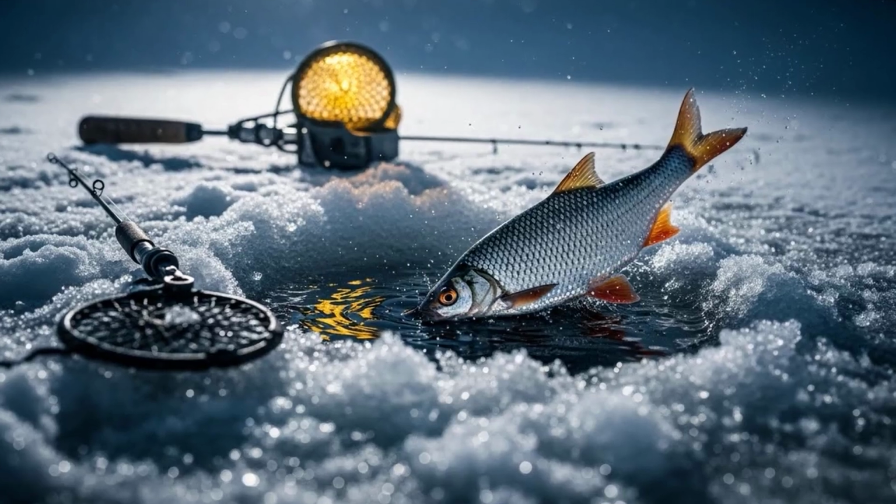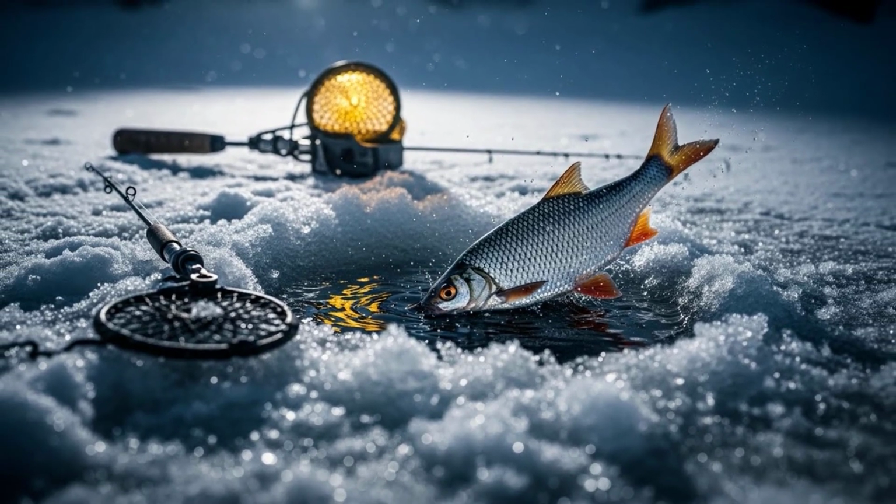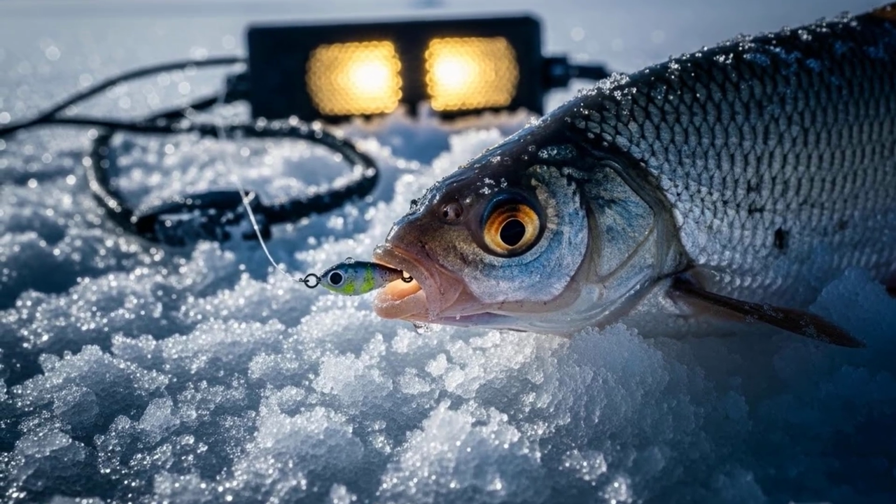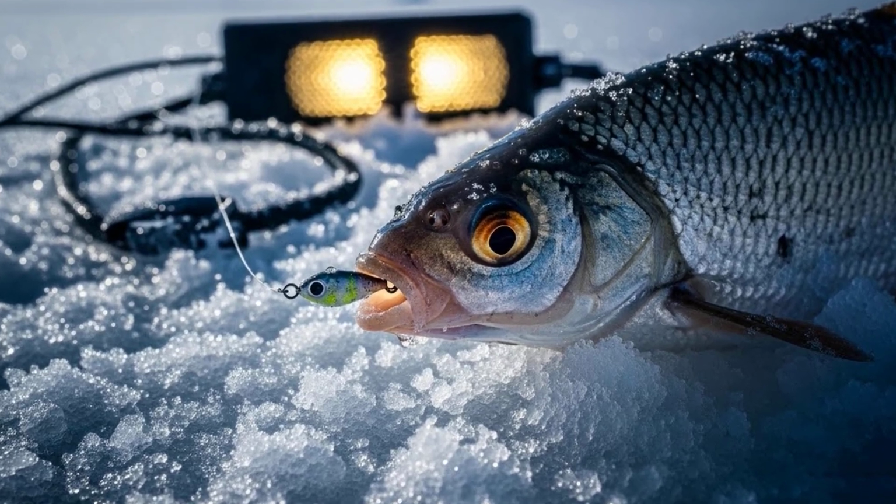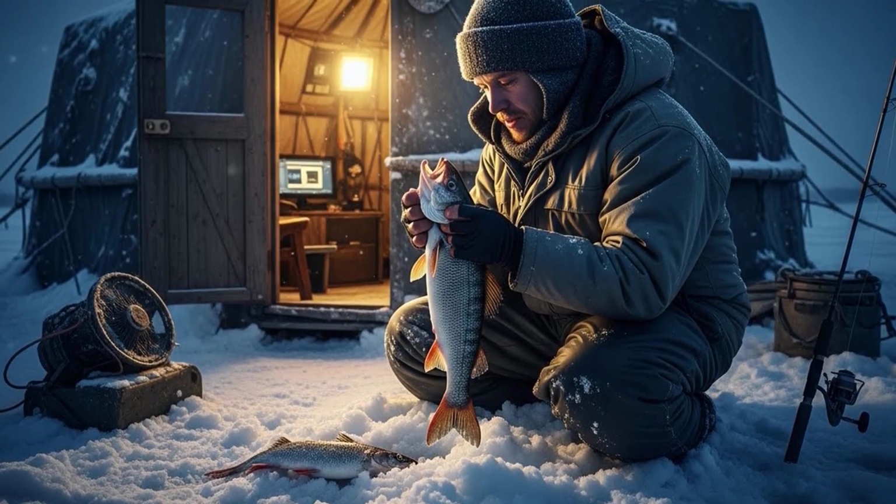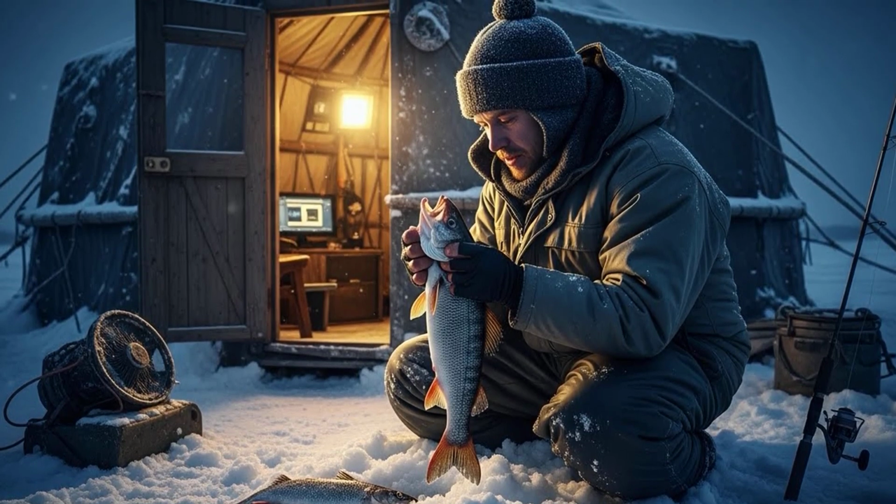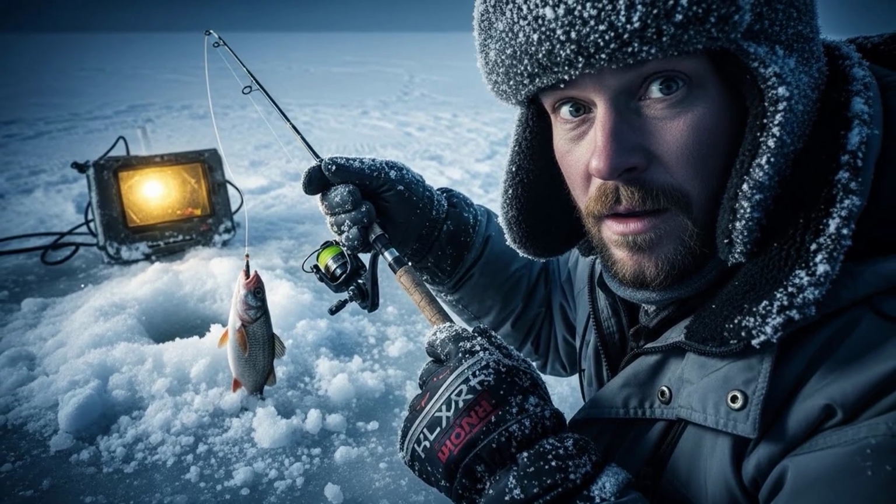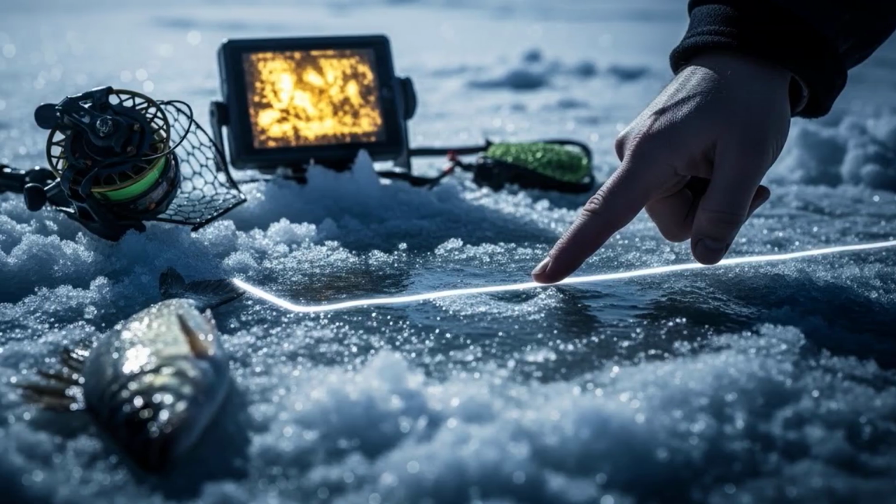You bring it up through the hole, a beautiful silver winter roach. And the first thing you notice is where you hooked it. It didn't tentatively mouth the bait. It inhaled it. It was actively feeding at that depth. The feeling is a mix of relief, excitement, and a profound sense of discovery. It's that aha moment. The light bulb goes on. It wasn't the fish. It wasn't the bait. It was you. You were in the wrong place the whole time.